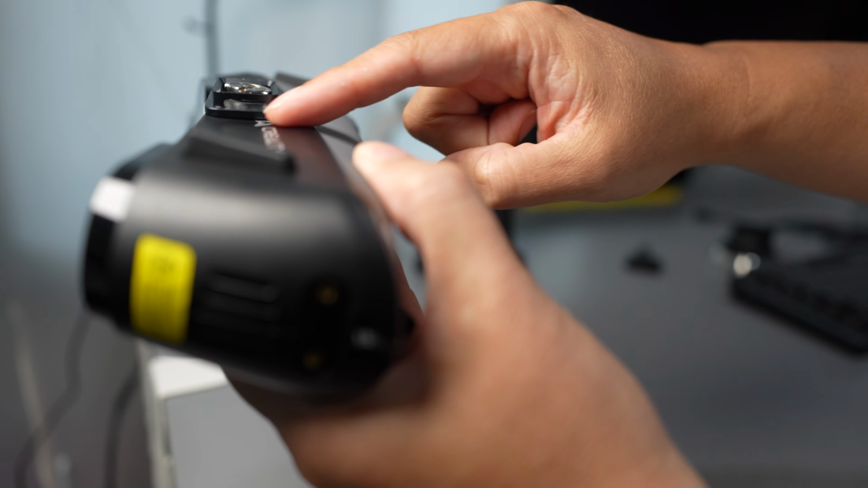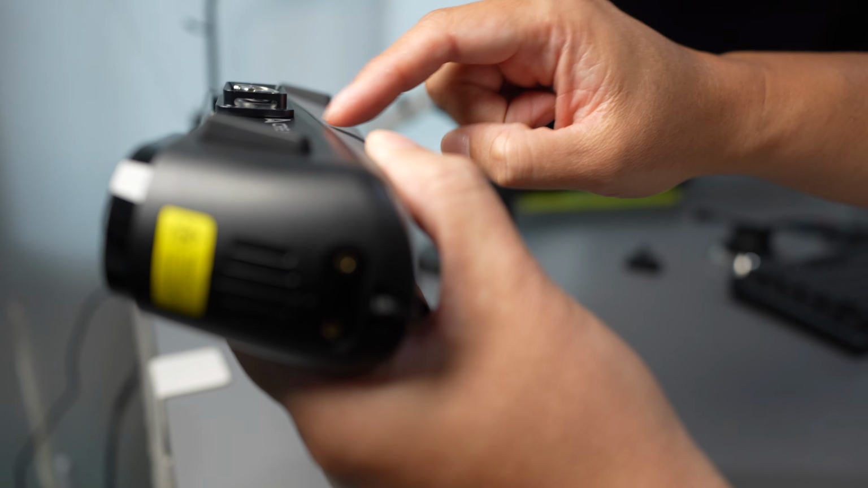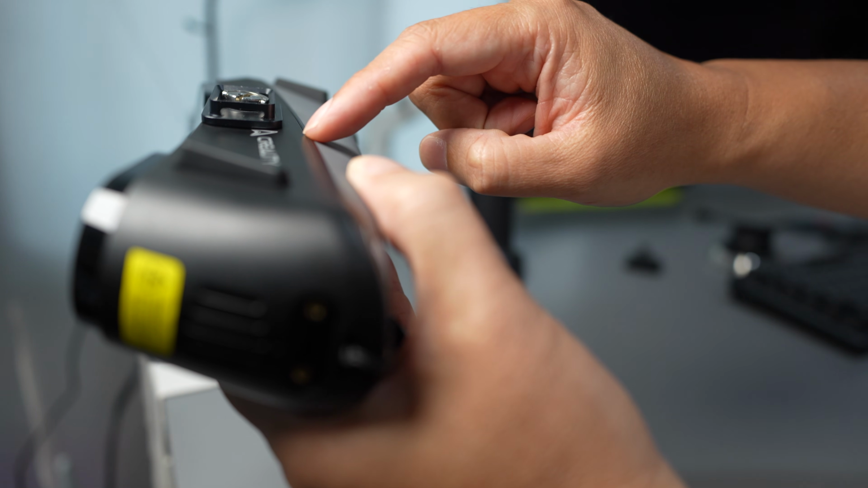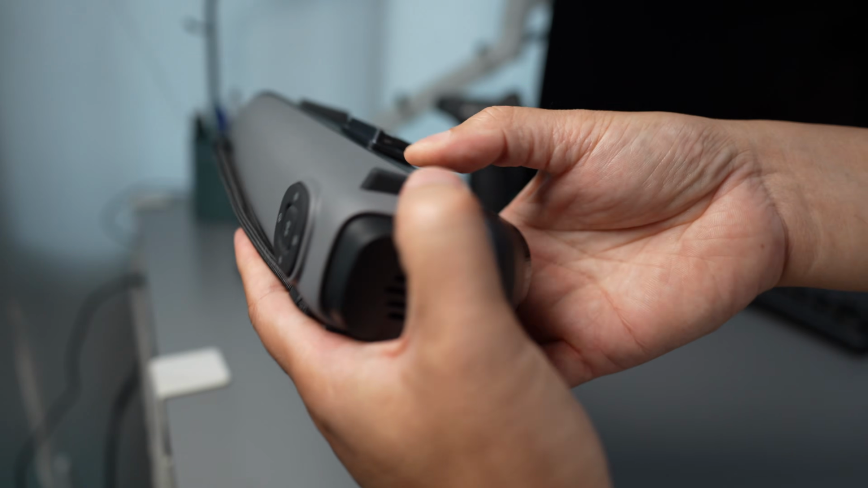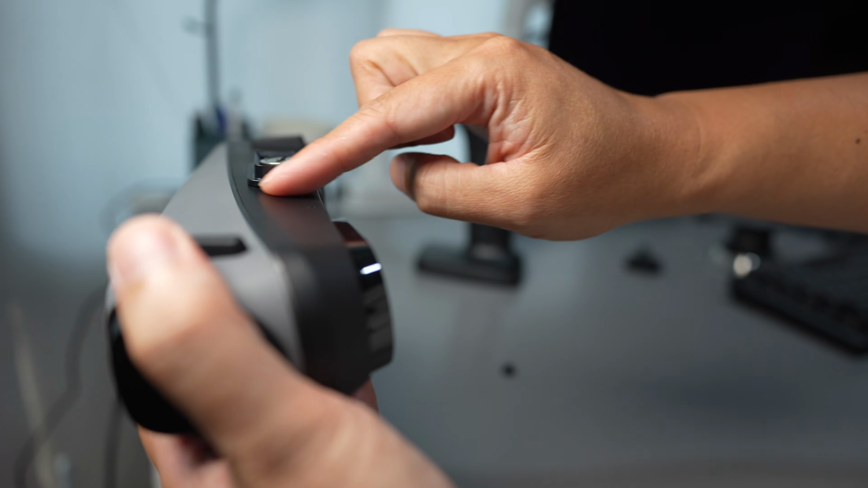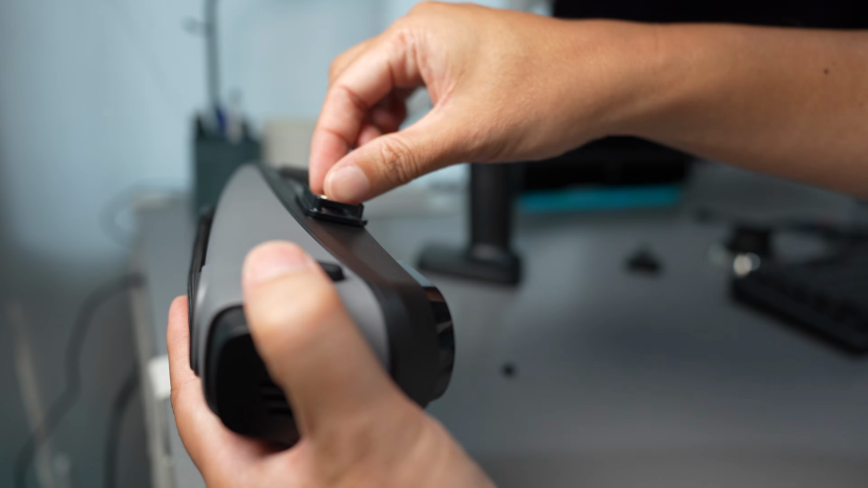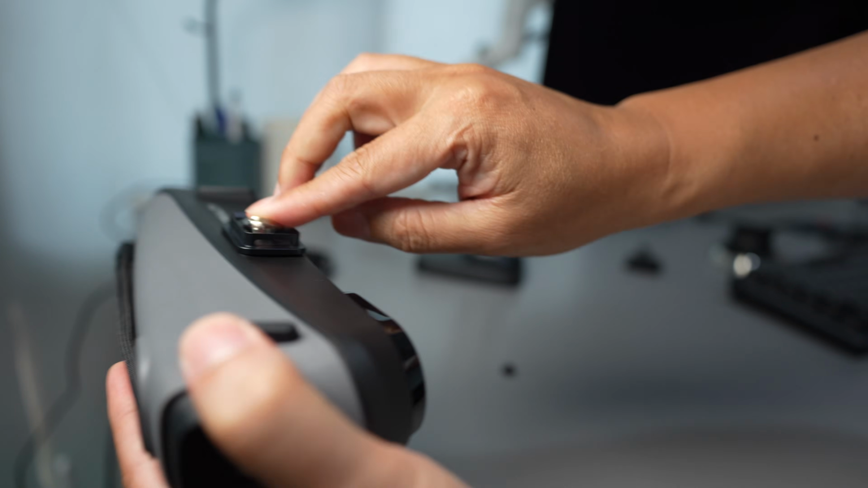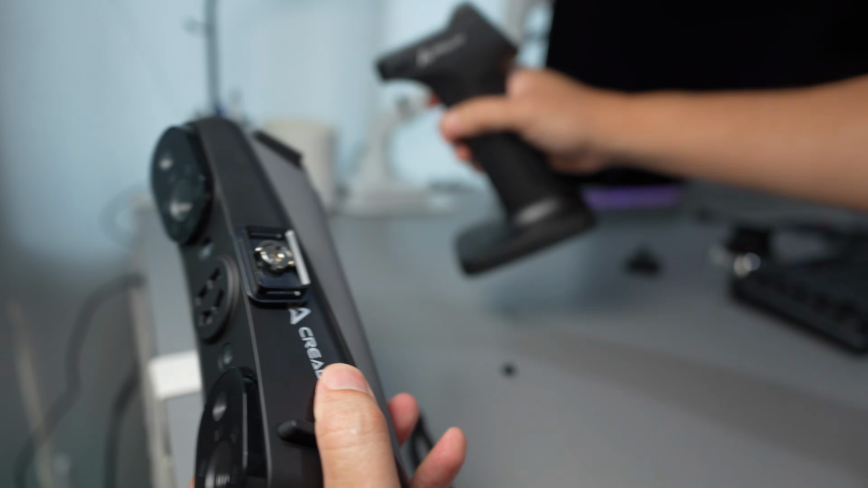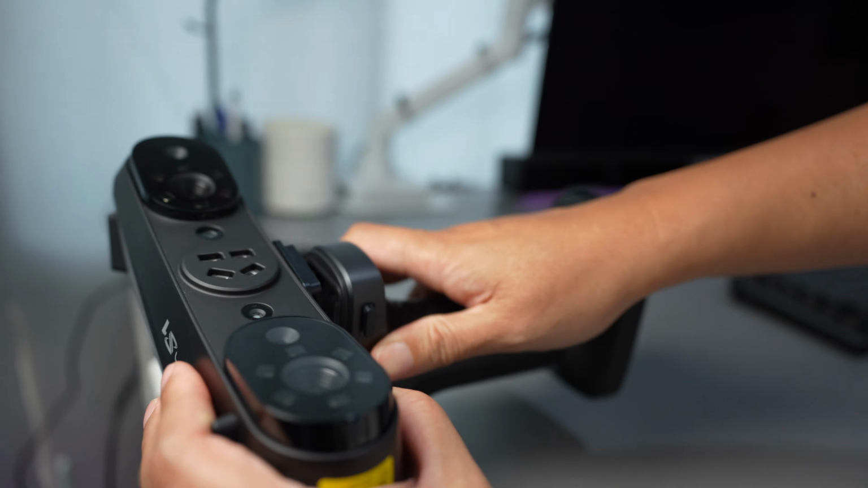If you see here, the quick release plate is not sitting flush with the scanner. This rising edge will push the quick release plate up, and it will not be flush with the body of the scanner. So there's going to be a few threads in there. So be careful.